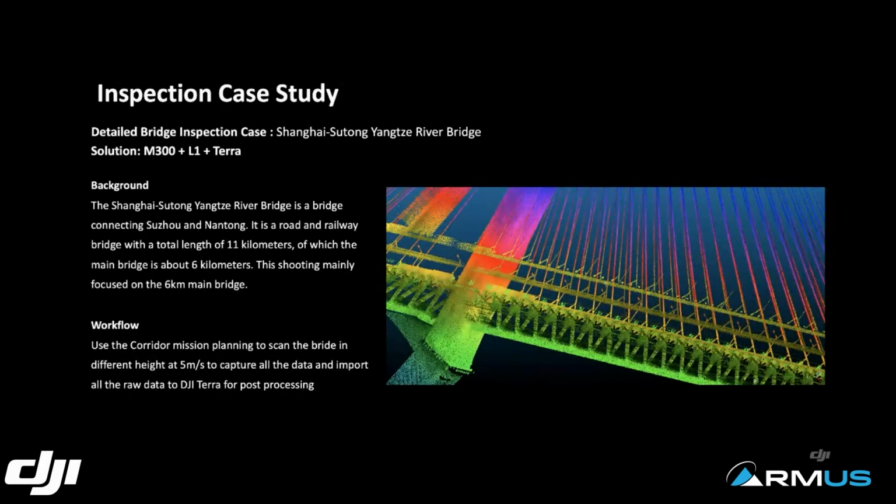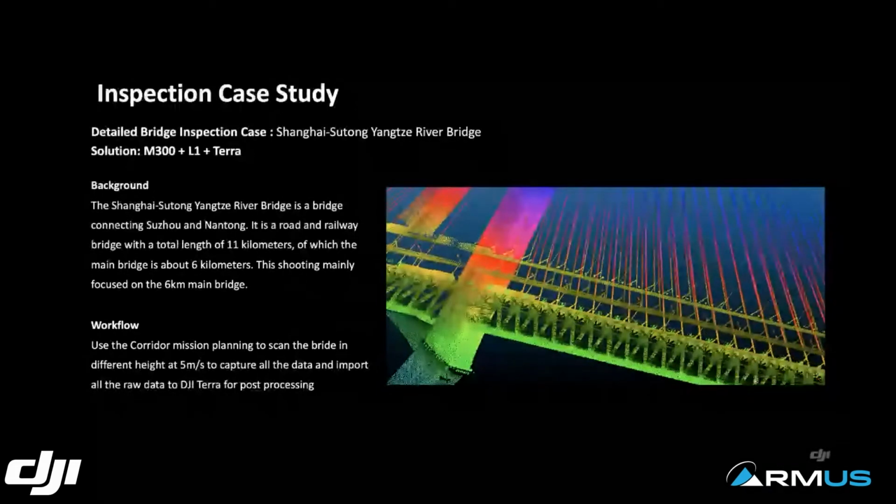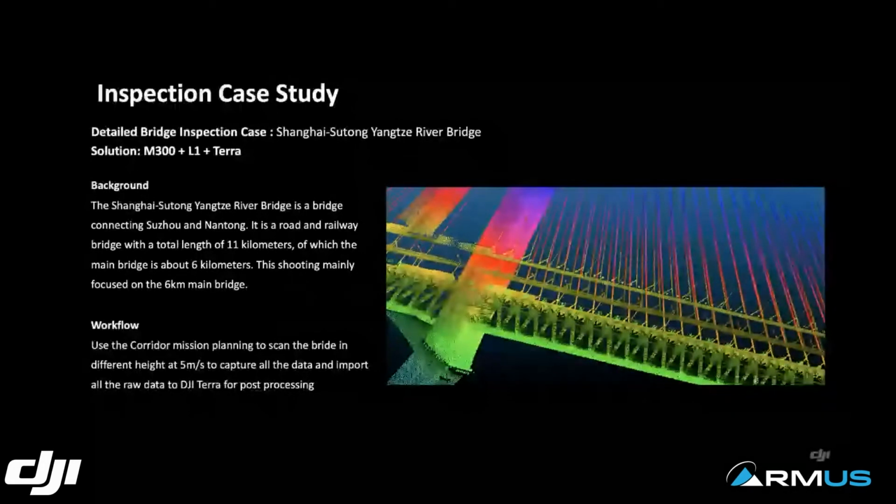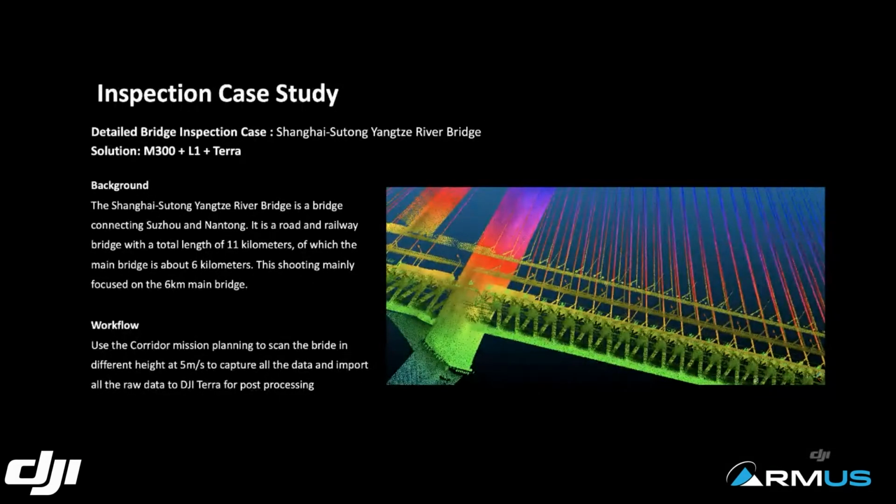Utilizing DJI flight controller software, people can create an inspection mission very easily and straightforwardly, directly on the RC, no computer involved. The user needs to plan the mission, select the area of interest, and hit go, and the drone will take off and L1 will start capturing data. It's extremely simple and intuitive.